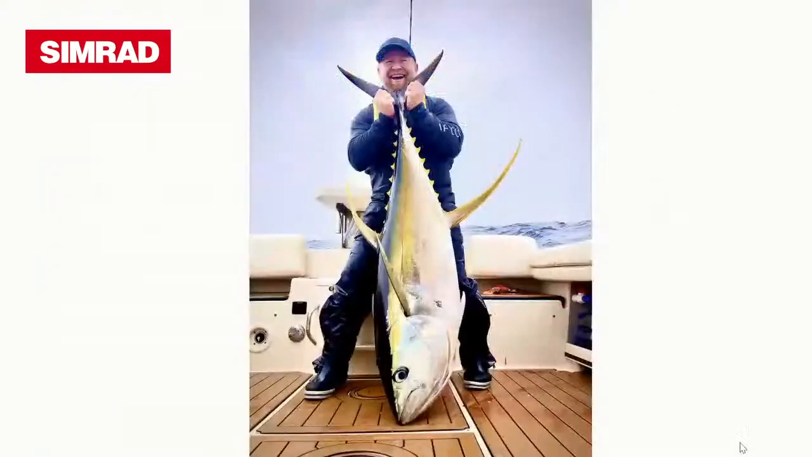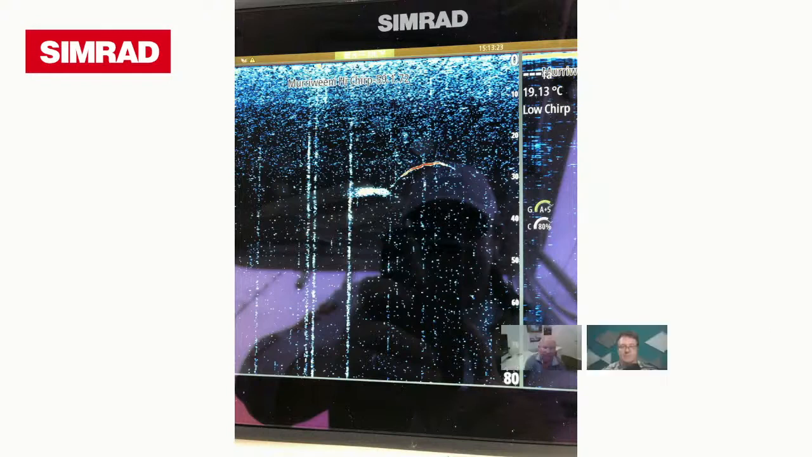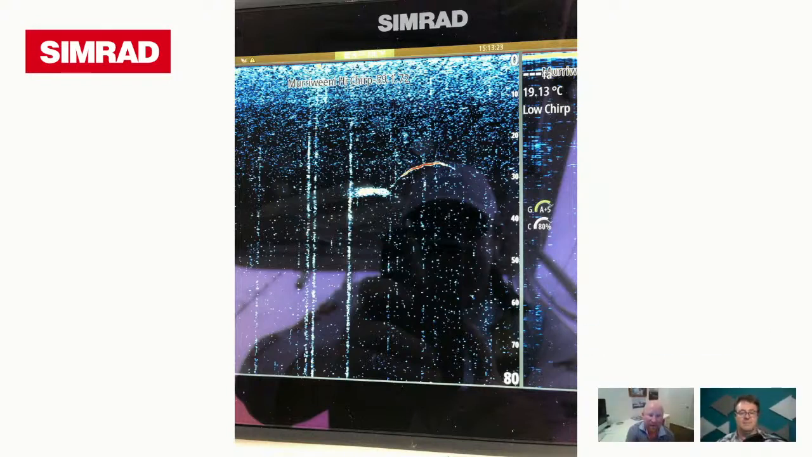All right. Let's have another screenshot though, if I can work the mouse. All right, tell us what's going on here, mate. Well, that's a striped marlin that we've run over on the car park. I've snapped that on my phone just before he's bitten.